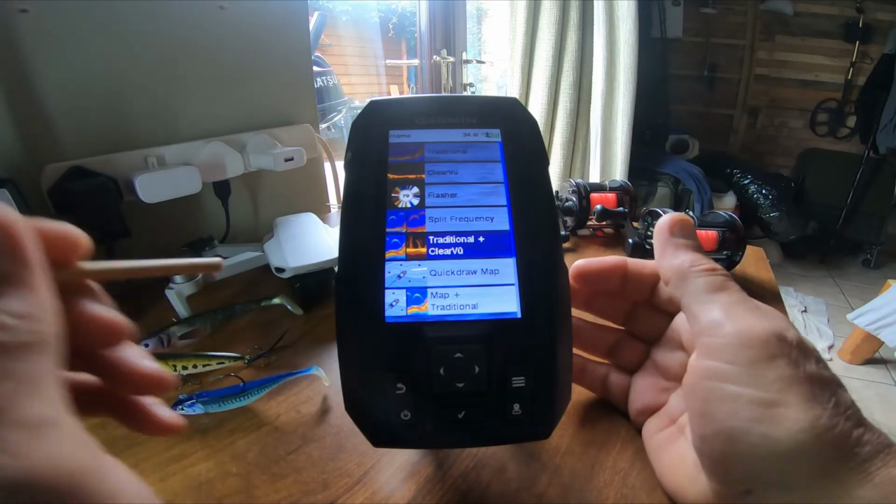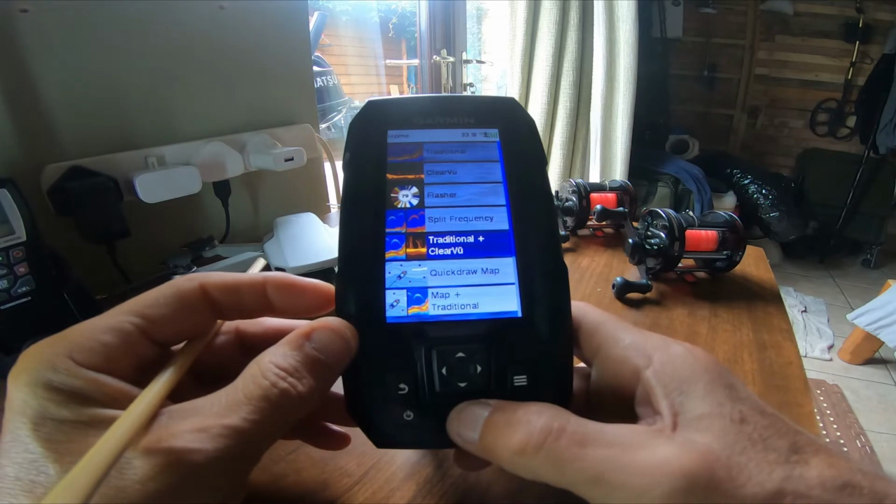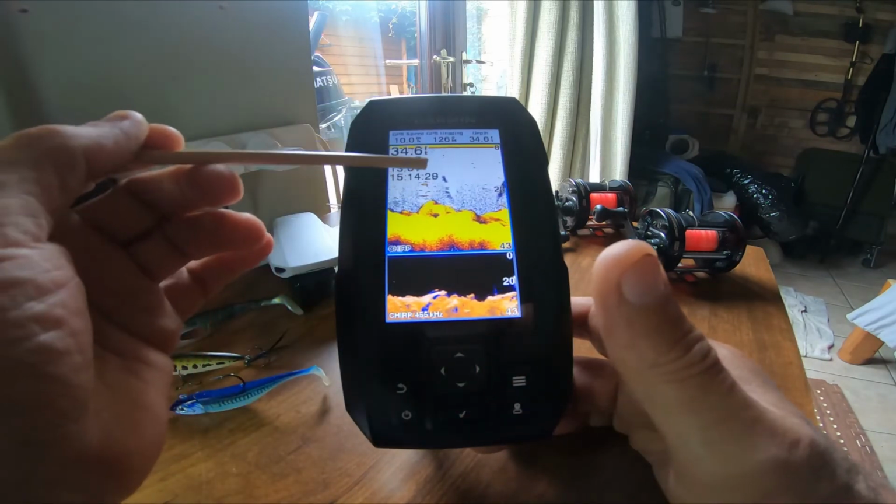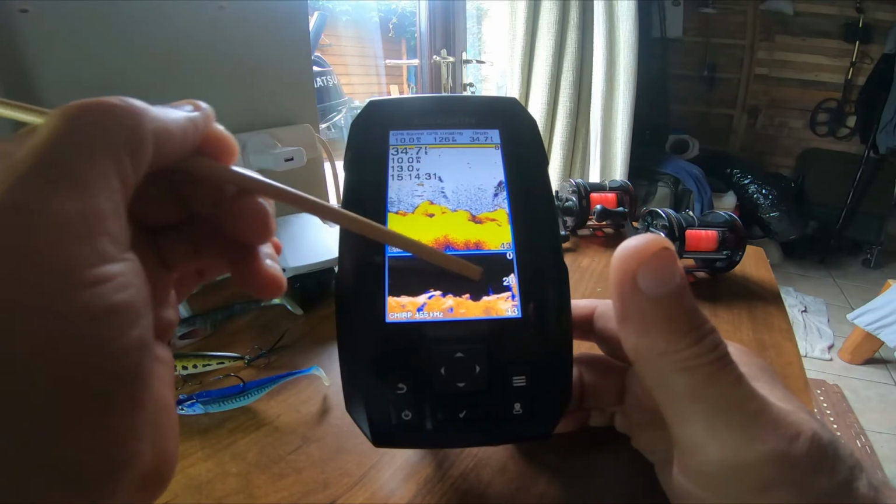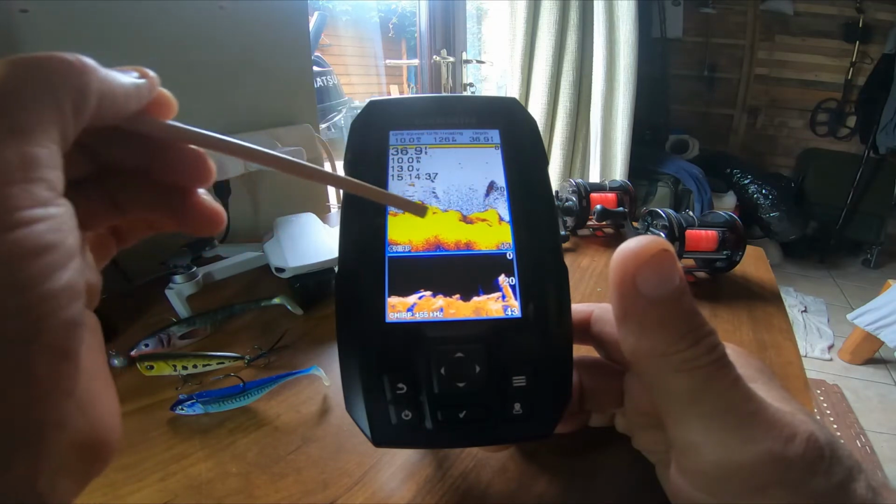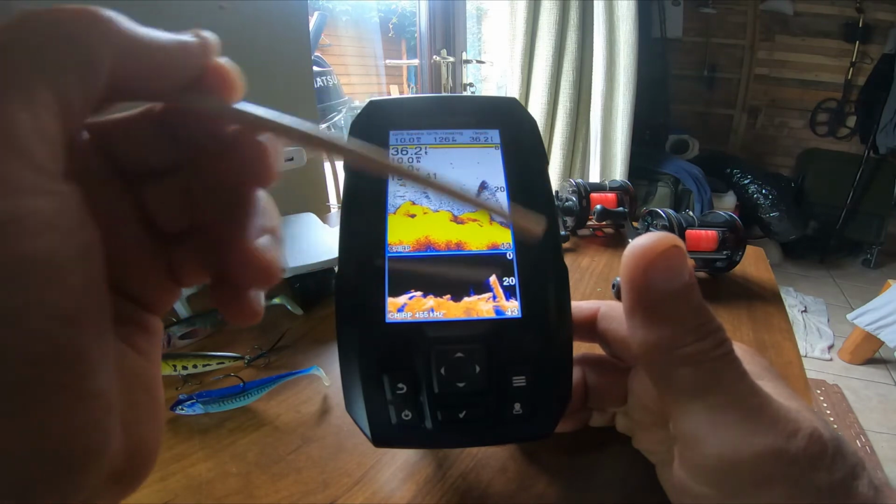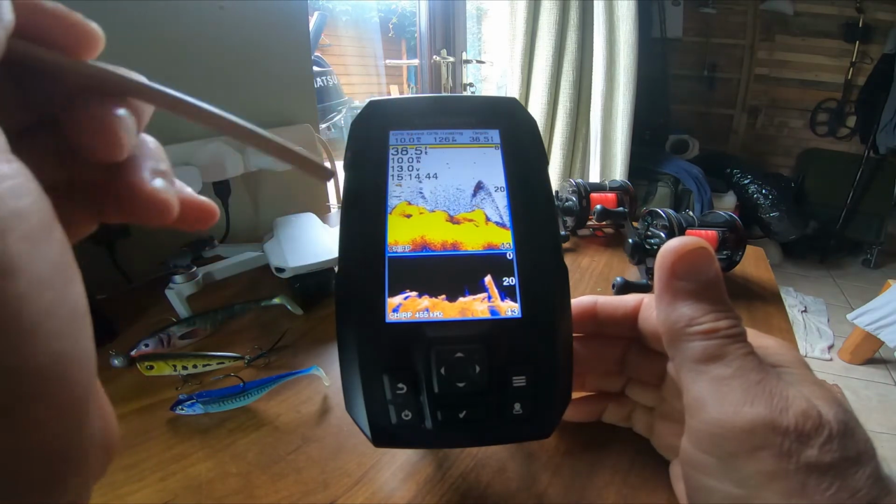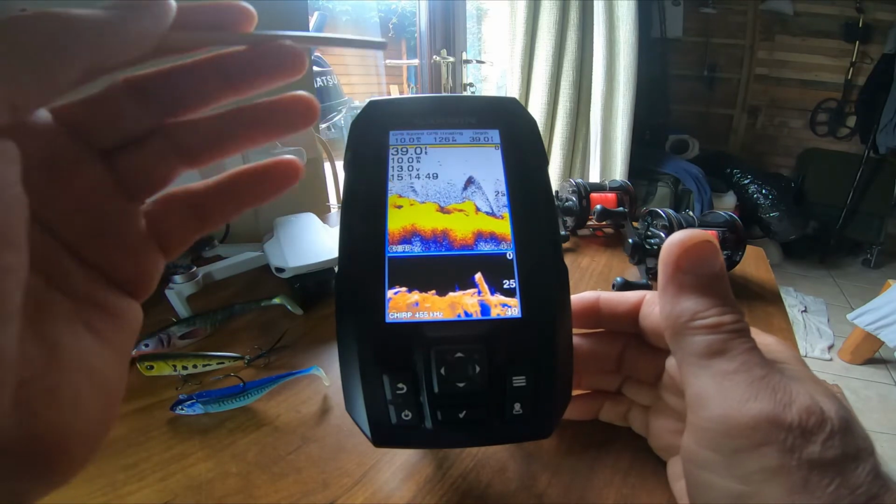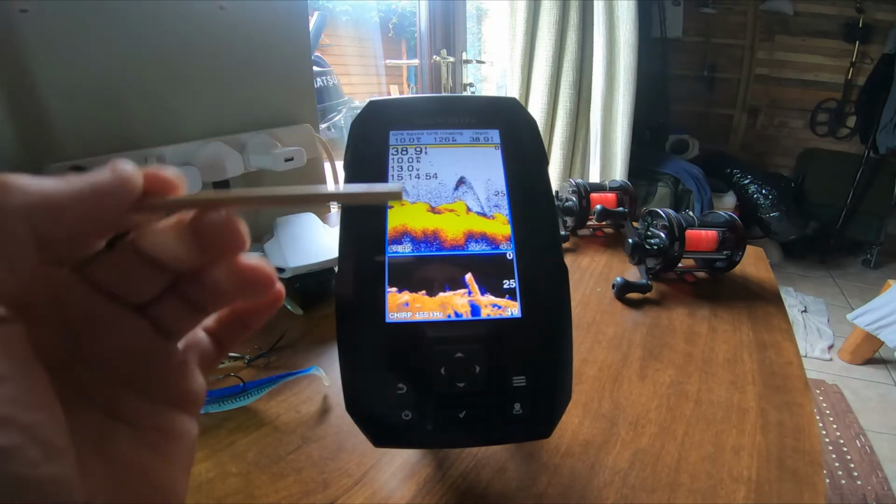Now we're going to have a look at the traditional and clear view menu. I'll enter that. You can see now we've got two screens. The bottom one is your clear view screen, and your top one is your traditional screen. Now, as I said earlier on, this is on a loop, so you will see the same thing over and over again every couple of minutes. But that on its own allows you to get your eye in. So what you see now is